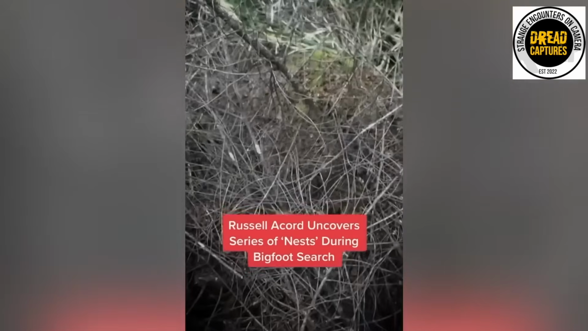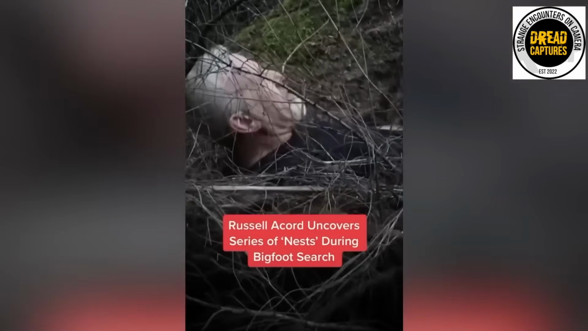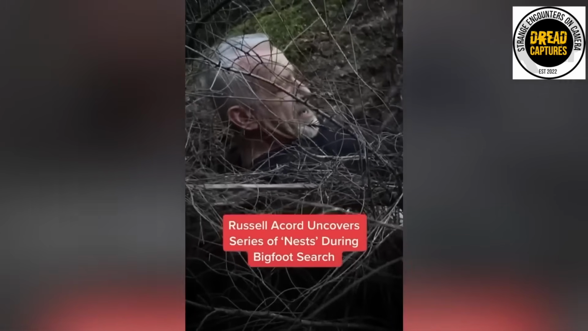Now, no known North American animal builds structures like these at this height. Bears don't climb this high to build. Birds don't construct at this scale. So what's creating these elaborate aerial shelters?